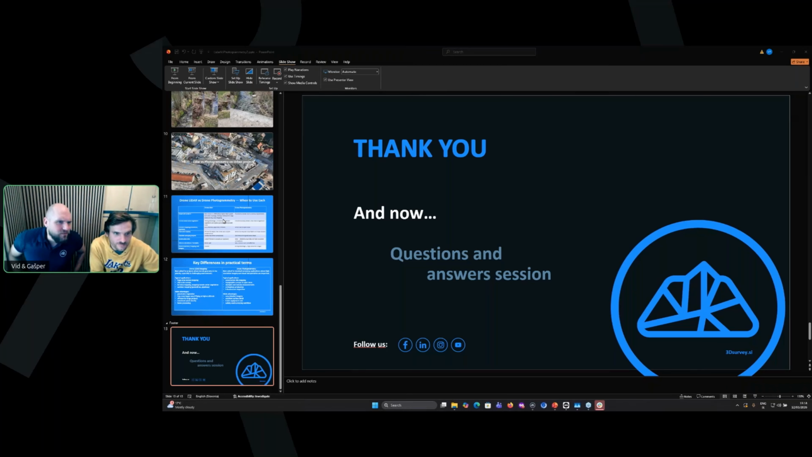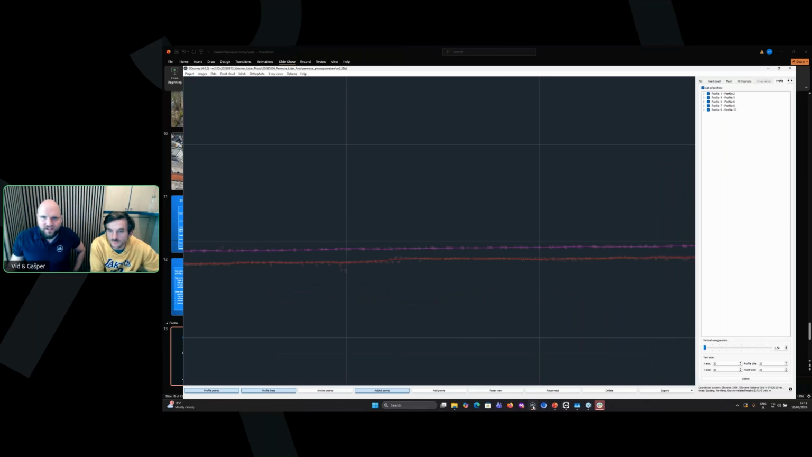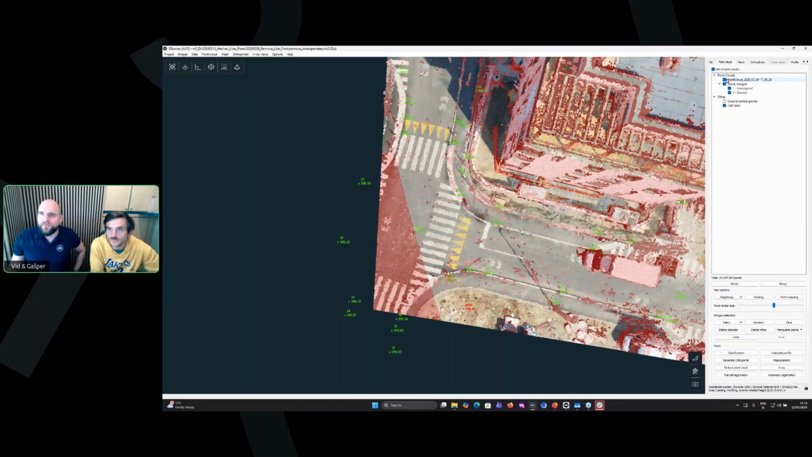Can 3D Survey combine LiDAR and photogrammetry data for more detailed clouds? Yes, you can. If you come back to 3D Survey, and you want to merge these two into a single point cloud, you just click this button, merge. A new point cloud will be created. It will be called point cloud plus the time plus cloud merge. Both will become one, and these two will become disabled. So yeah, very easy.